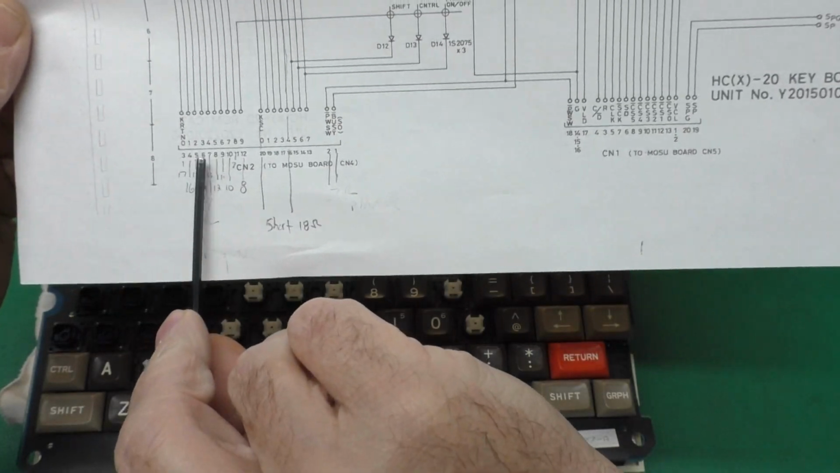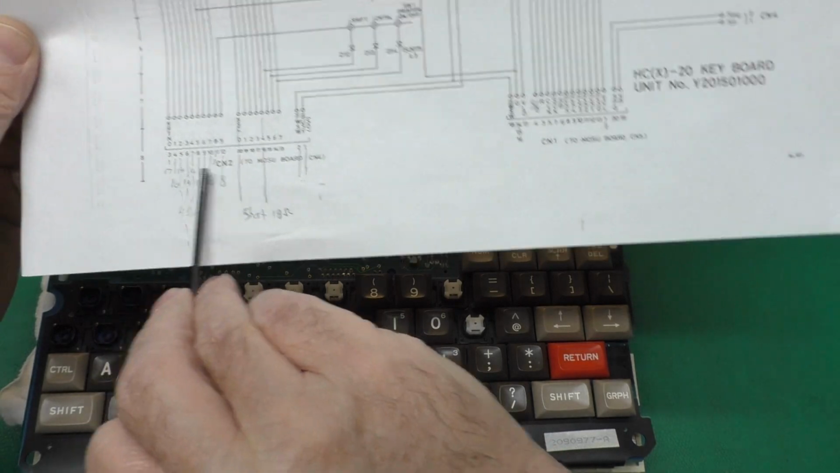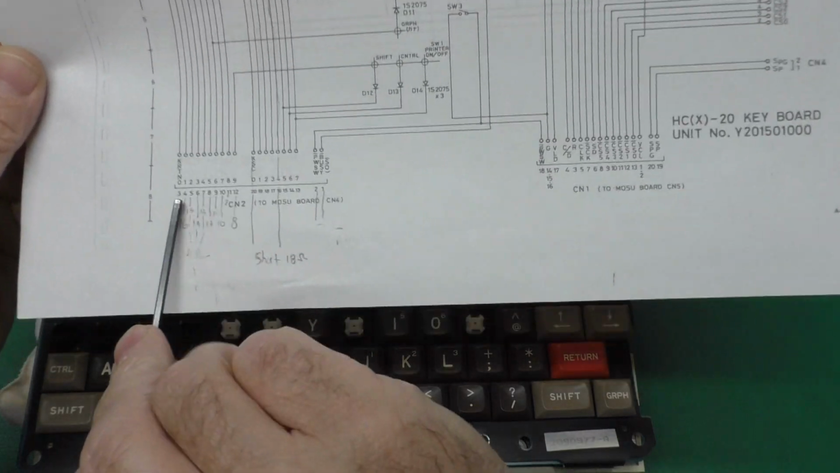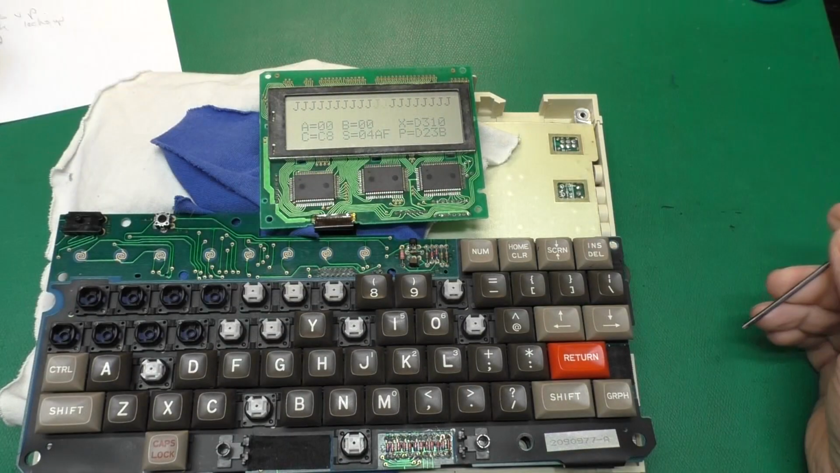I was kind of off one number here. The pinouts they give in the manual for the cable coming from the keyboard is different than the pin number on the main board, which was very confusing. And some of the numbers given here are also wrong. I finally realized that when I was trying to test these keys, and I was one row off here.